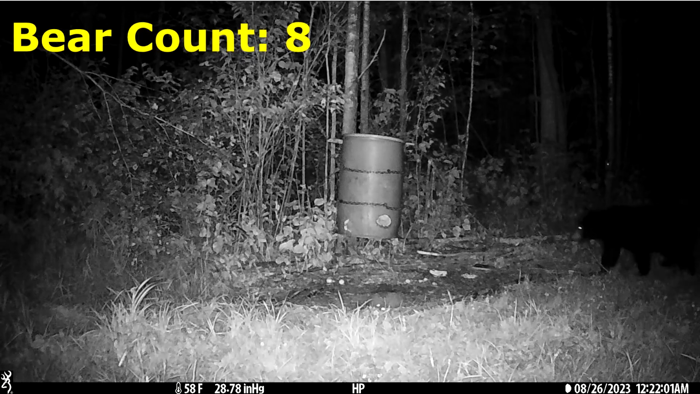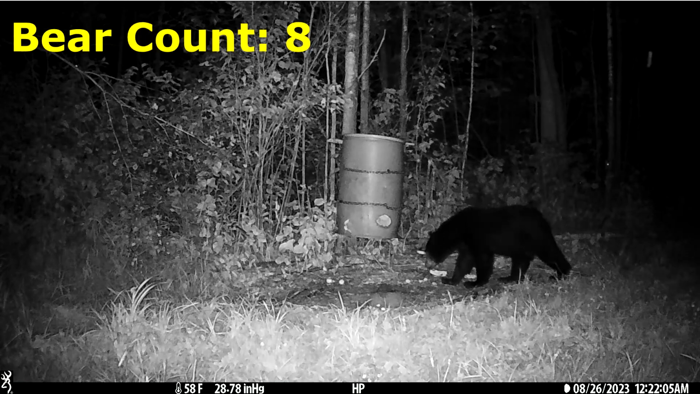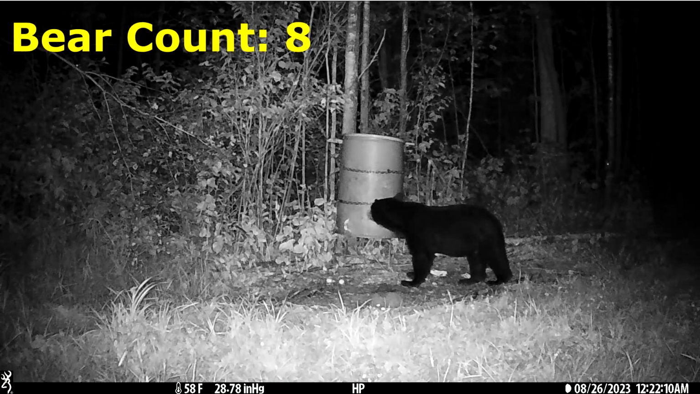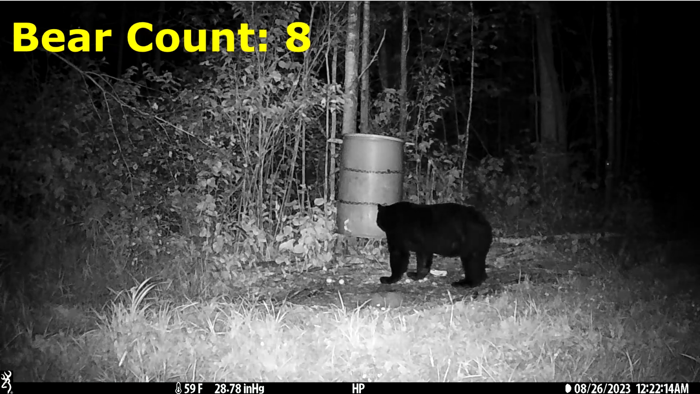And then about an hour and a half later, at 12:22 in the morning on the 26th, bear number 9 shows up. Well, maybe it's bear number 8 again. They show up and they leave pretty quickly. We'll leave the count at 8.